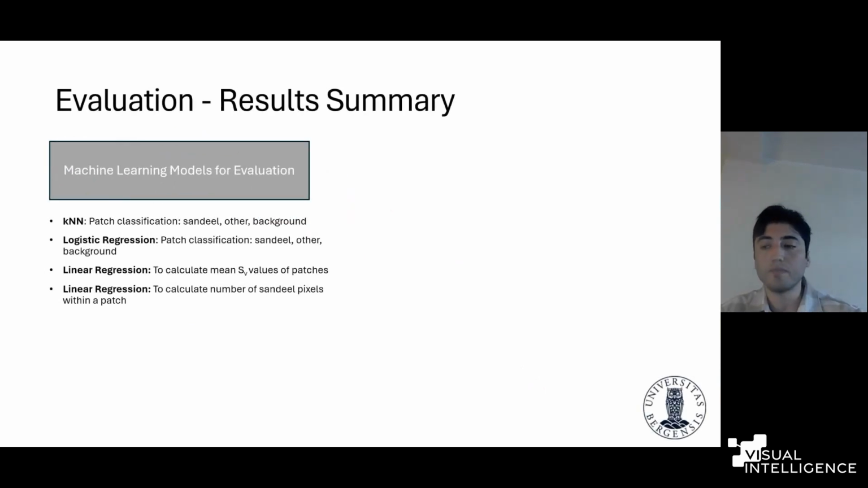In our case, we wanted to see the performance first for the patch classification, and we applied a k-nearest neighbor model. As I mentioned earlier, we have 3 different classes: sandeel, other, and background. So our KNN is simply trying to classify our patches into 3 different classes. By the way, we split our evaluation data into training and testing. And we trained our model on the training set for each kind of representation, and then we tested on the same data, but with different representations.